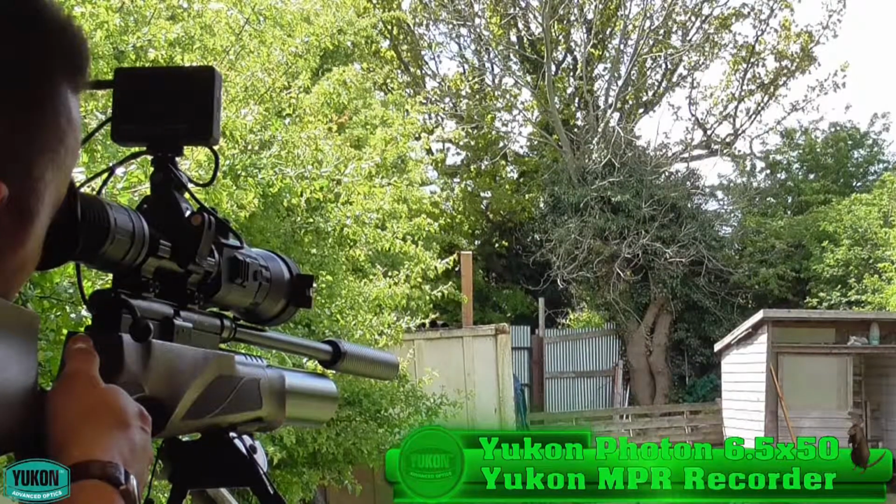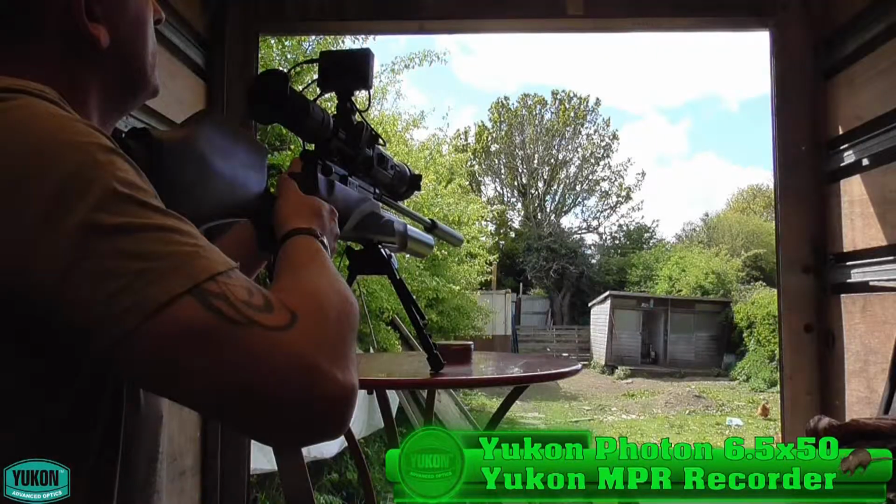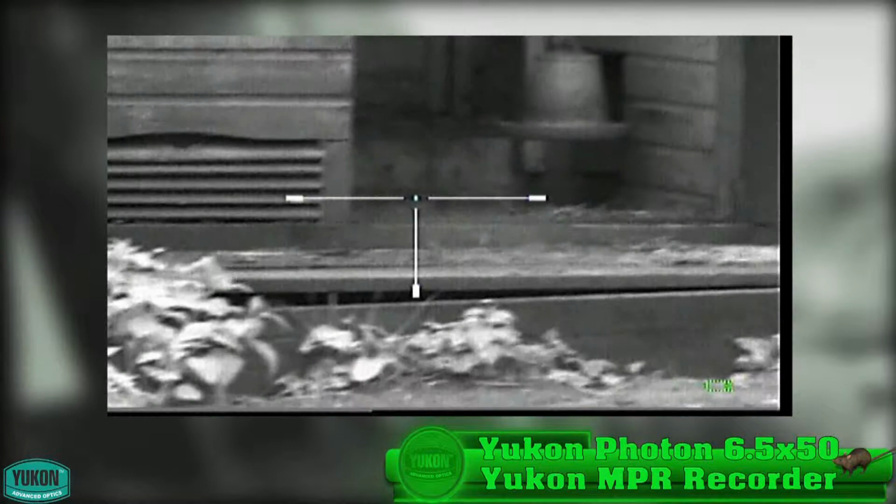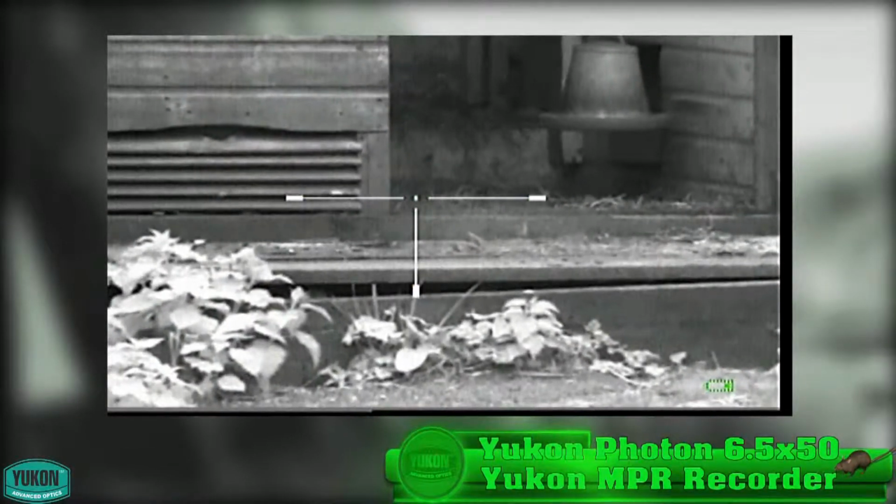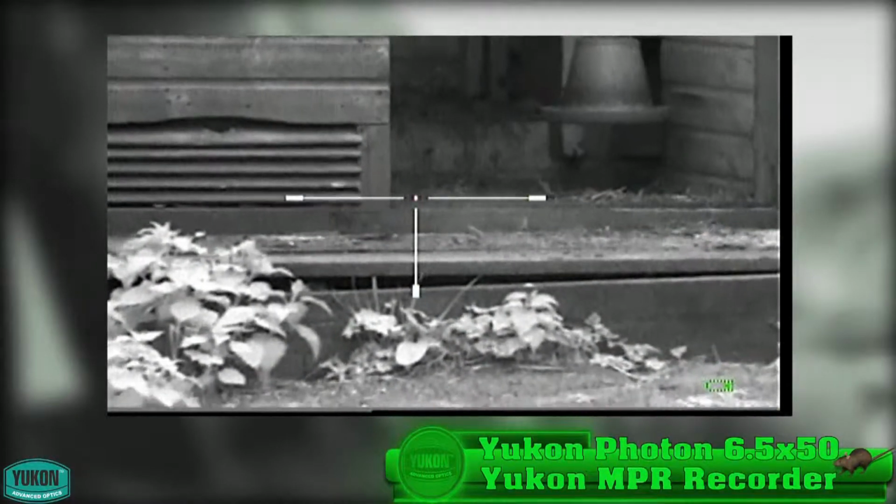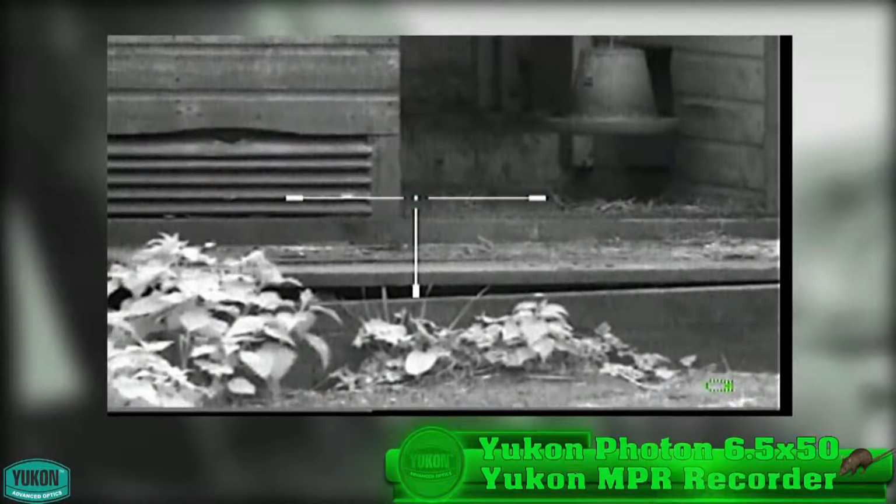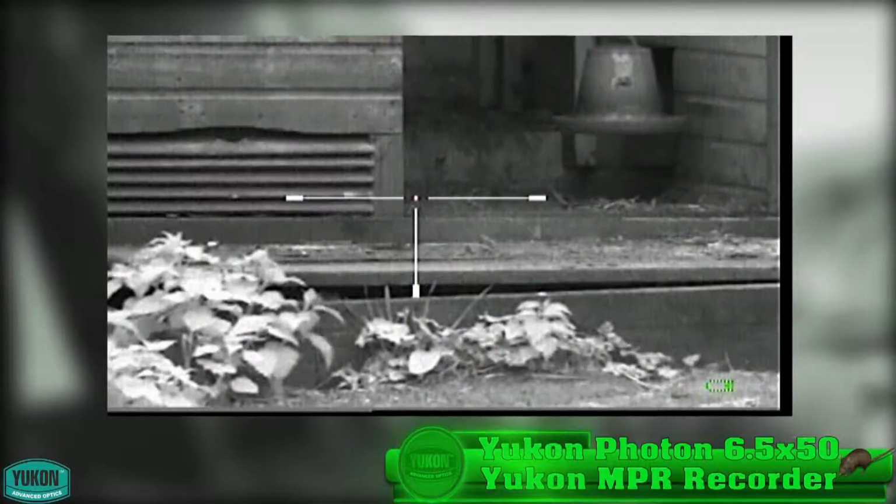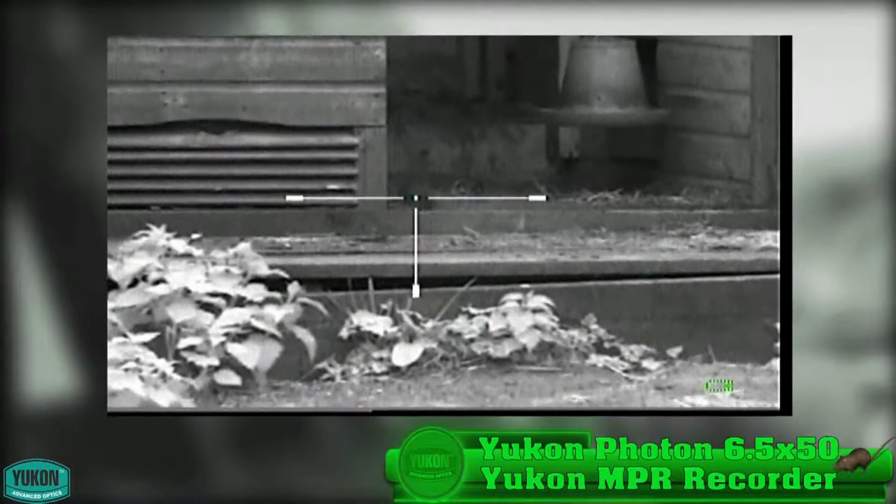Now the baby rats, tricky at best at 30 yards, but for the side on chest shots will suffice on these little fellas. Now I could have easily taken the shot there, but there's a chance of him falling in between the door gap. Harder to retrieve, and if left they do stink the place up. Plus it's also another food source for the rats underneath the decking, which I don't want. But if anything, rats can be creatures of habit, and he soon came back.